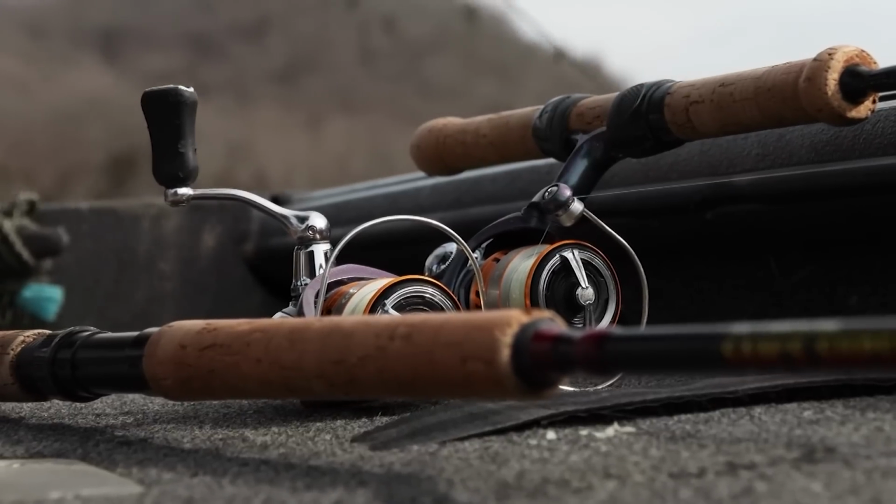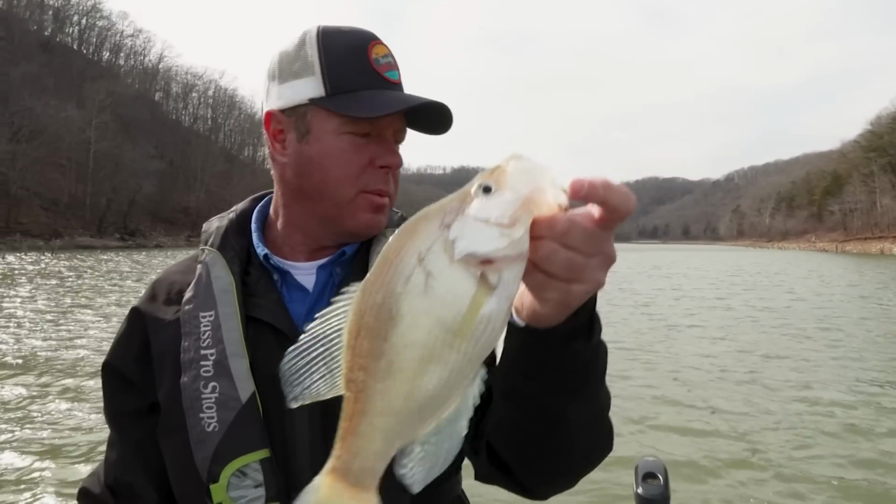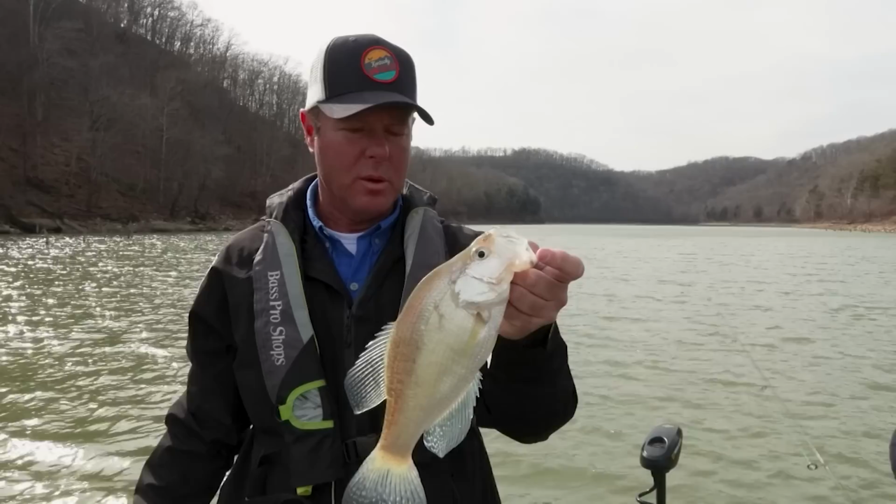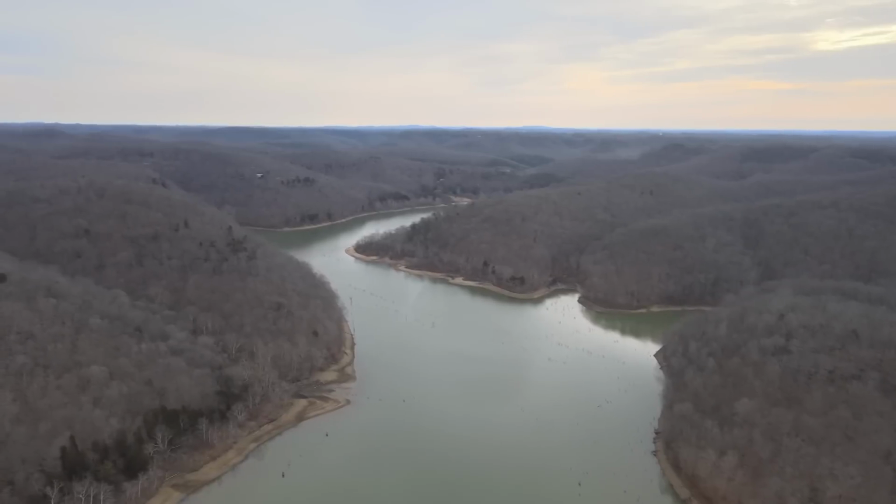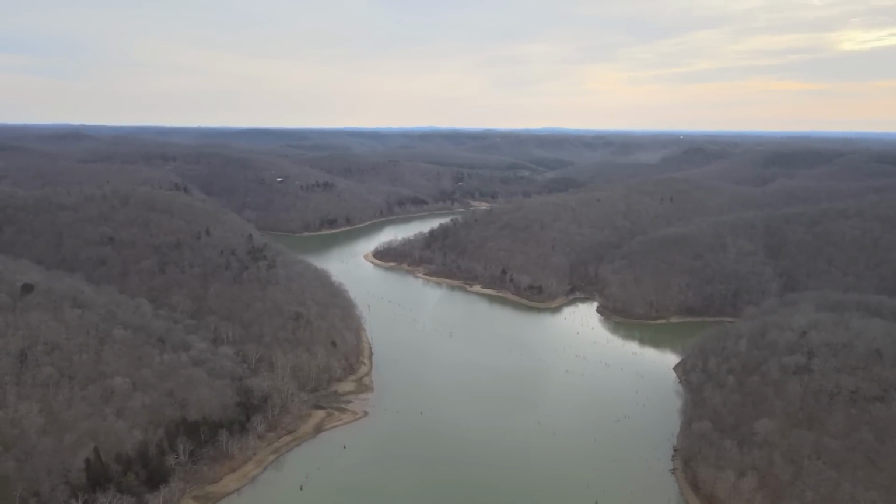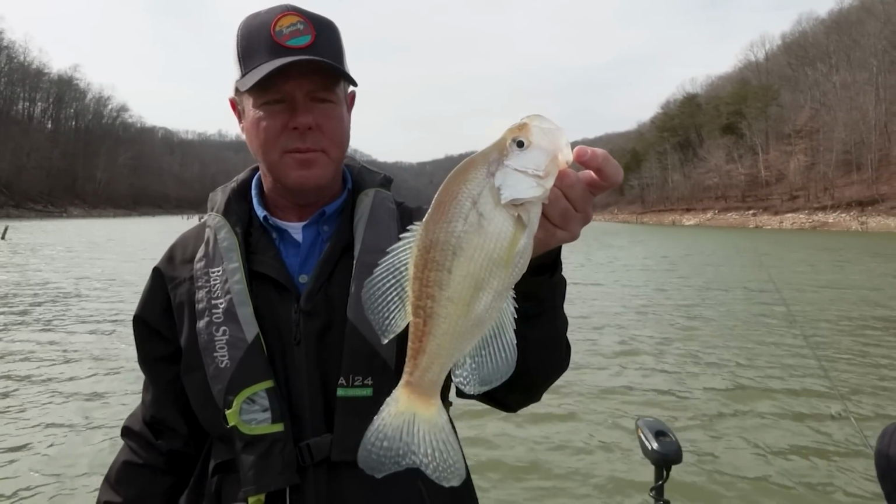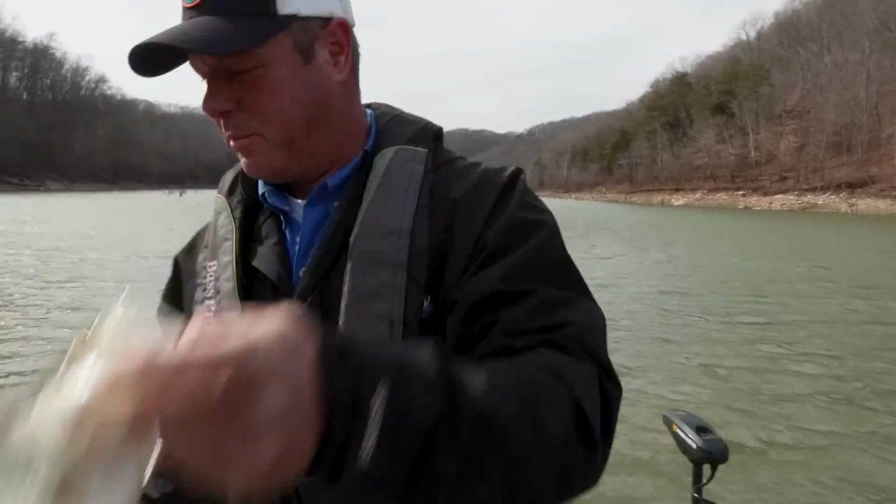Beginning of February, eastern Kentucky, catching beautiful crappie like this. You know, for whatever reason, I still have a ton of friends, when I tell them I'm going to the lake tomorrow, they're like, you're crazy. And I can sit here in this beautiful scenery with a light jacket on, catching crappie like this, and think, if you're not doing this, you may be the one that's crazy. Beautiful.